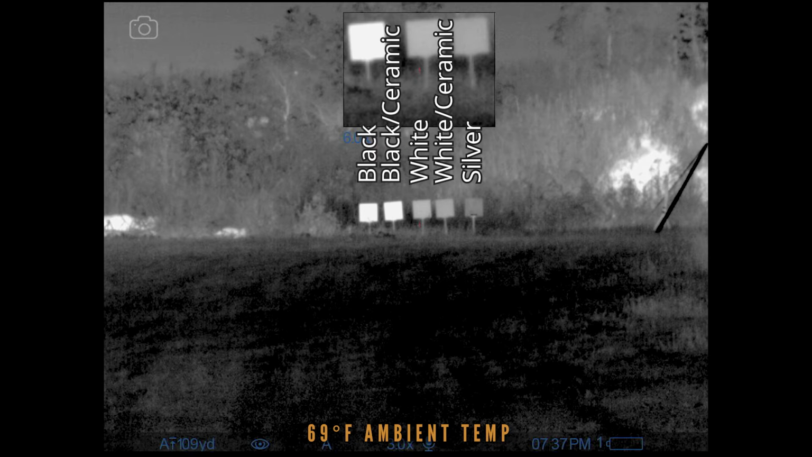Here we have the 50-yard shot taken at 7:37 p.m. So this was August 9th, so sunset was at 8:44 p.m., just for reference. So we're a little bit over an hour away from the sunset. Really good color in those blacks yet. All the other ones are more or less evened out. It does look like the silver one is a little bit darker, a little bit more contrast, but as far as the ceramic or non-ceramic, not a real big deal between the others.